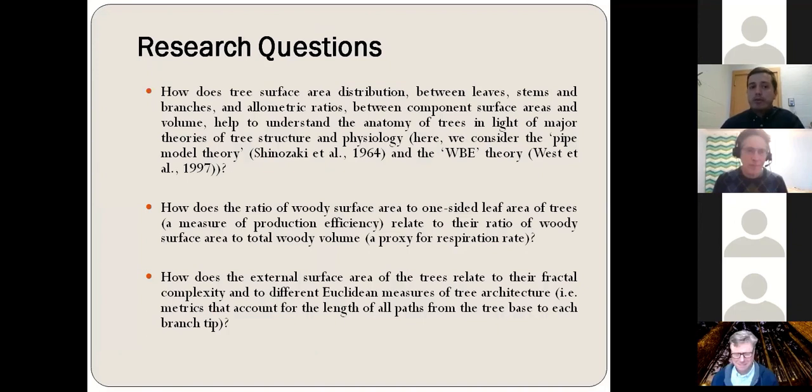Our first question is, how does the tree surface area distribution between leaves, stems, and branches, and the allometric ratios between component surface areas and volume help to understand the anatomy of trees in light of major theories of tree structure, such as the pipe model theory and the WBE theory, or the West, Brown, and Enquist theory.